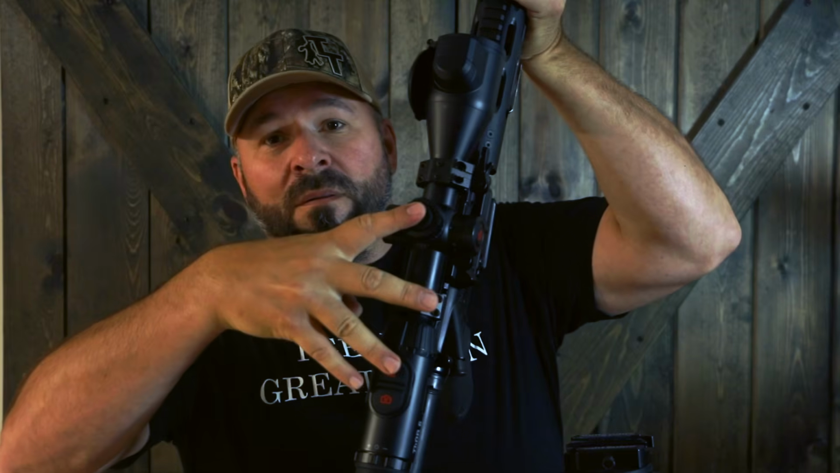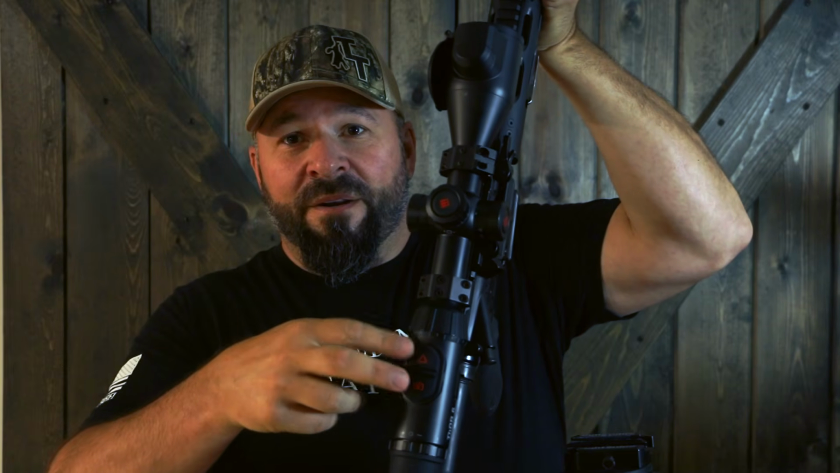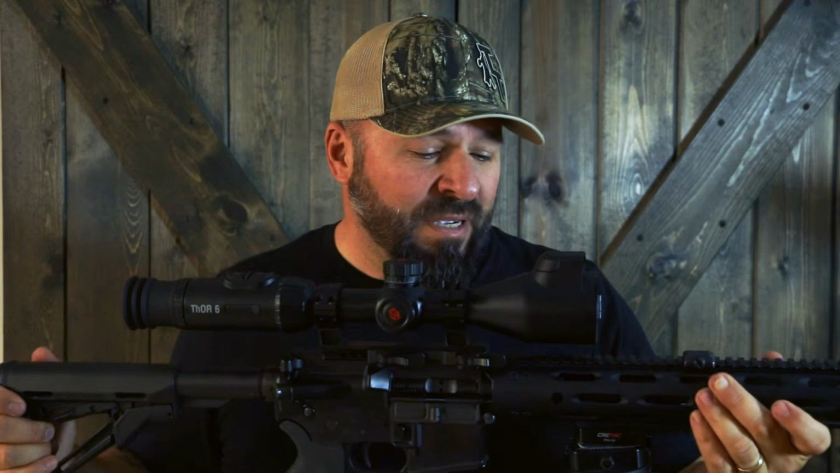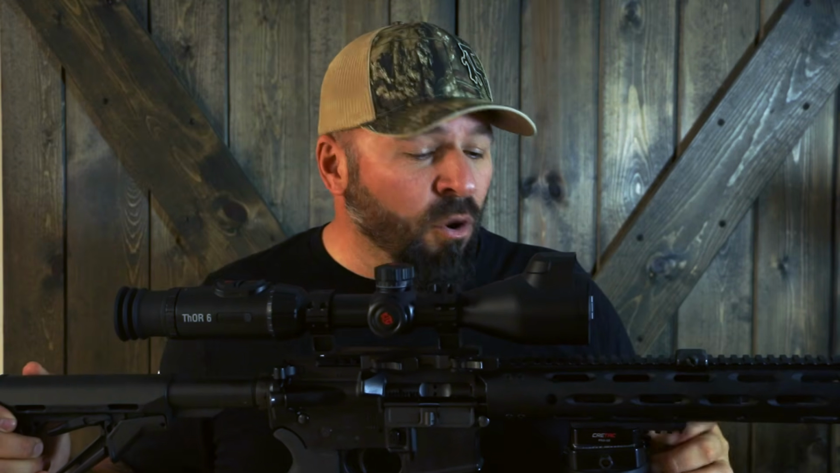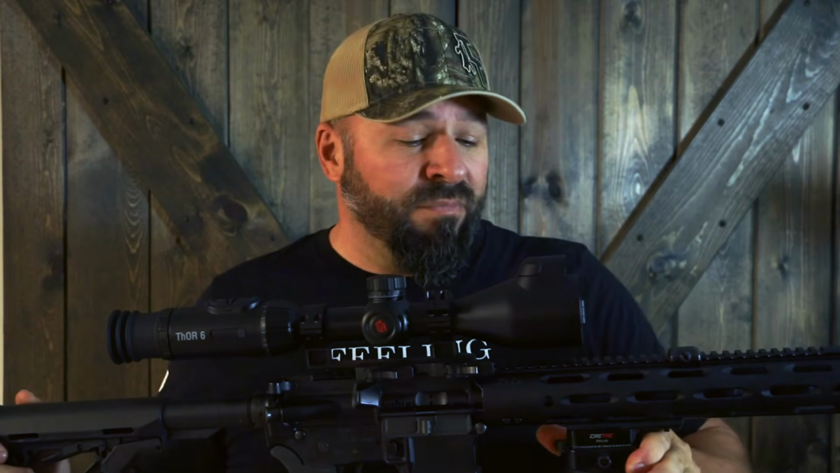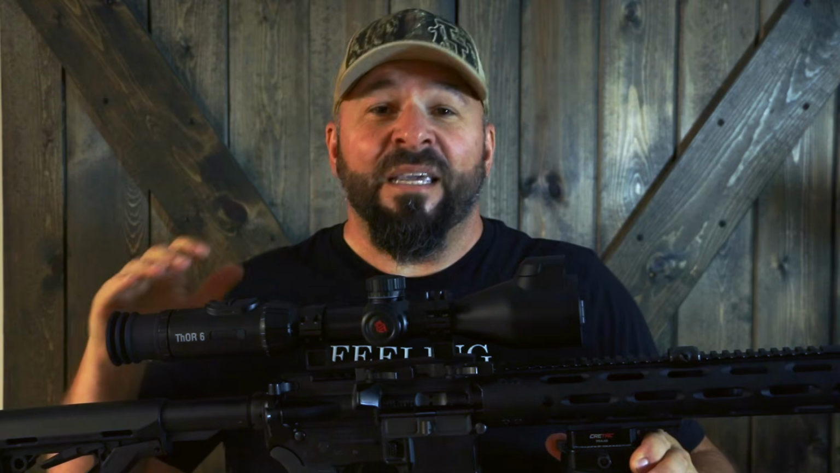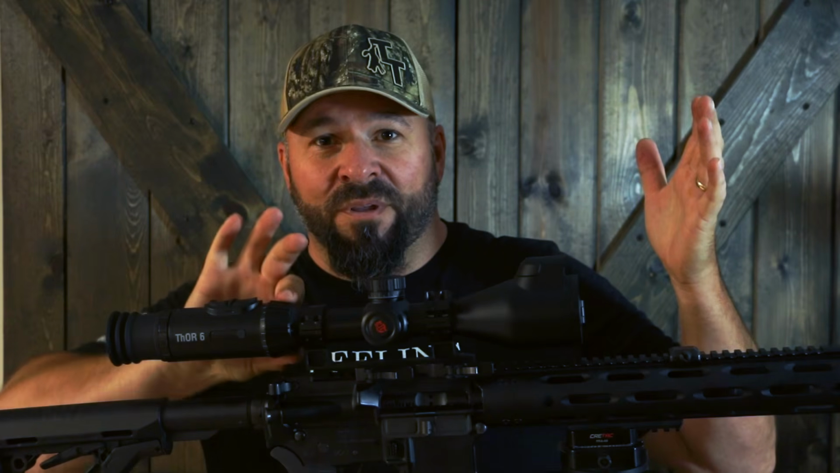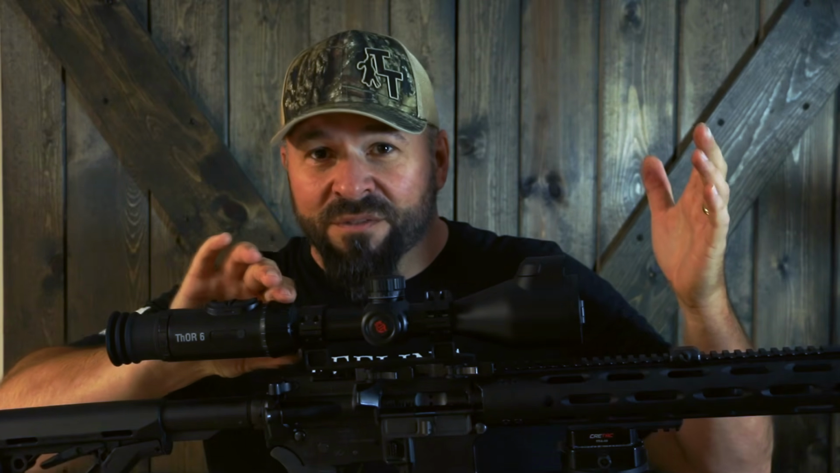Absolutely. And I'm talking as simple as any scope I've ever been behind. 3 buttons. 2 down here. Rangefinder, picture and record. Here's your menus. That's it. And these are nice big buttons. No more trying to get your gloves on and off. No more missing the moment because you don't get the record button hit. It's simple. And it doesn't get any simpler than a regular optic zoom, focus, everything you need.